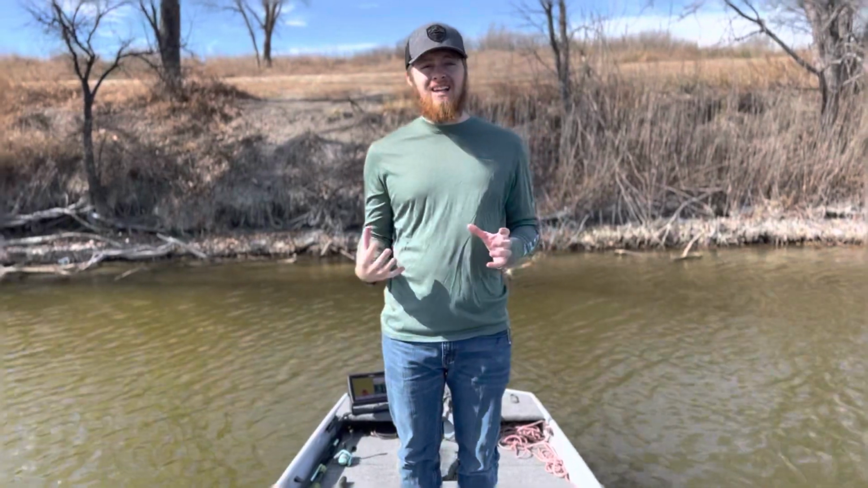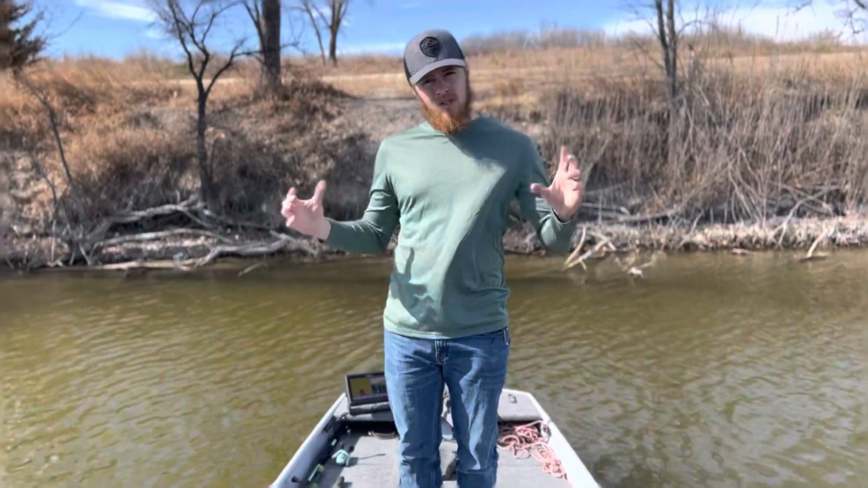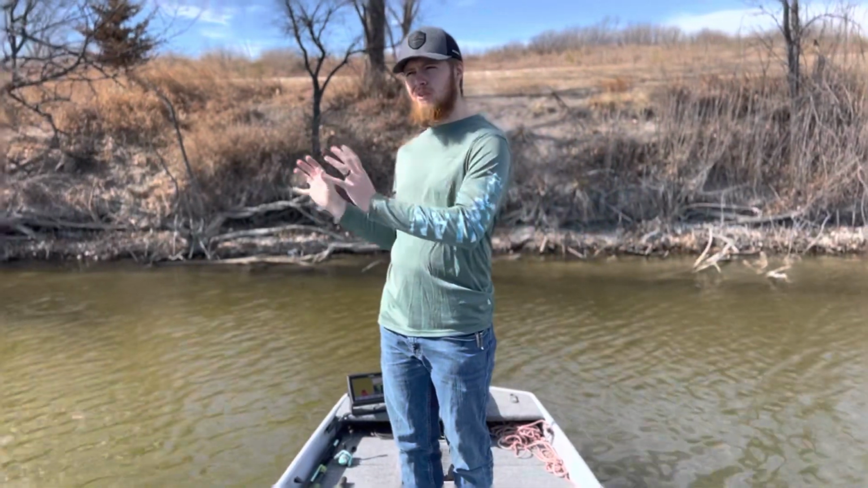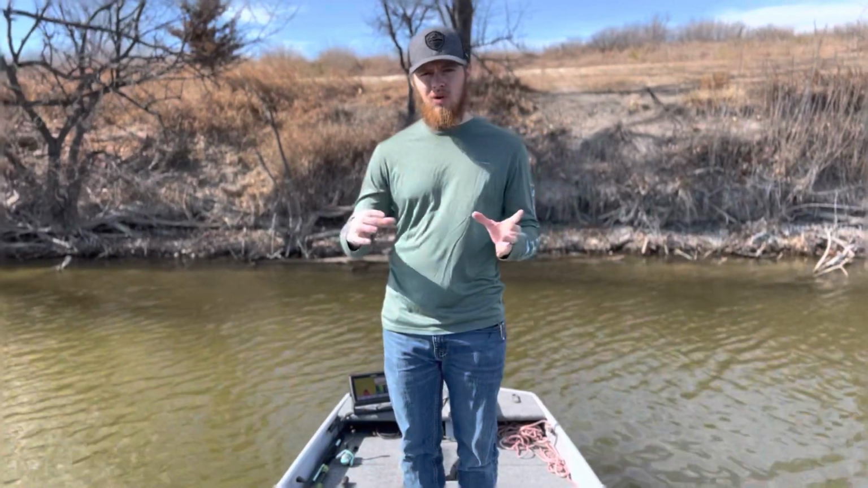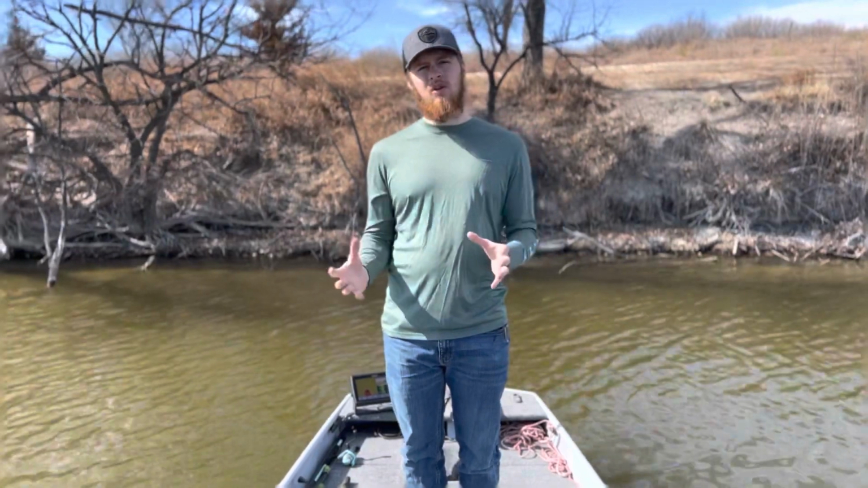Now the first thing that I like to do is go around and map around the whole perimeter of the lake. Now if you have a really big lake, you might not be able to do that. You might just go and do the areas that you're going to fish. That being said, you don't have to just go and be focused on making this map.